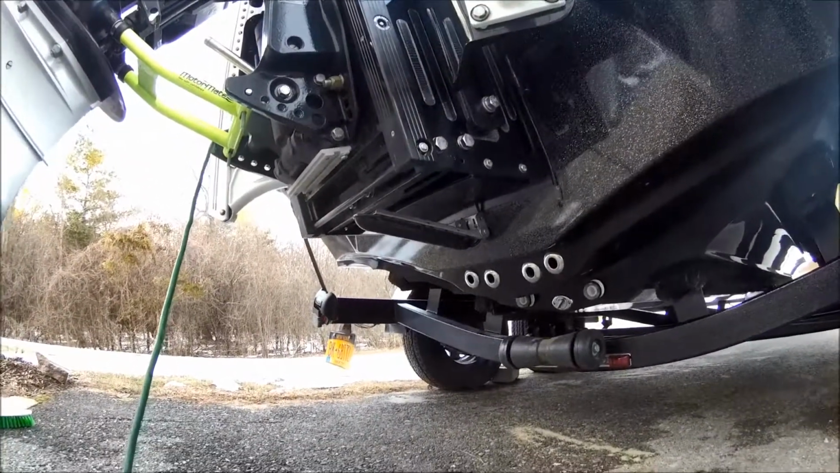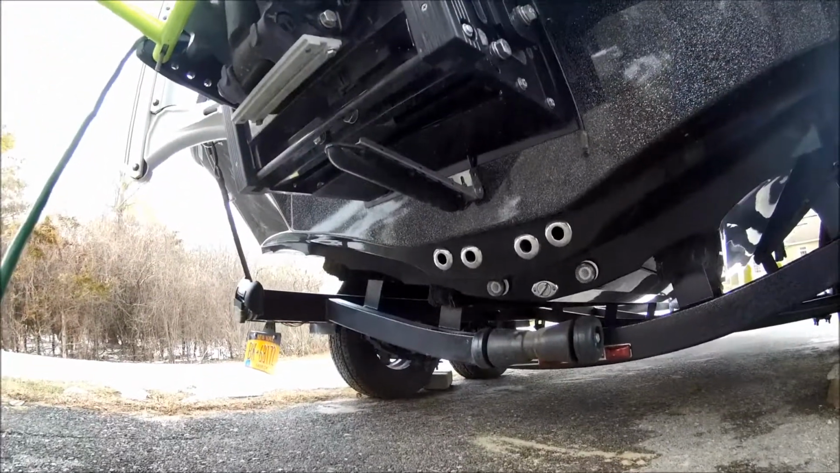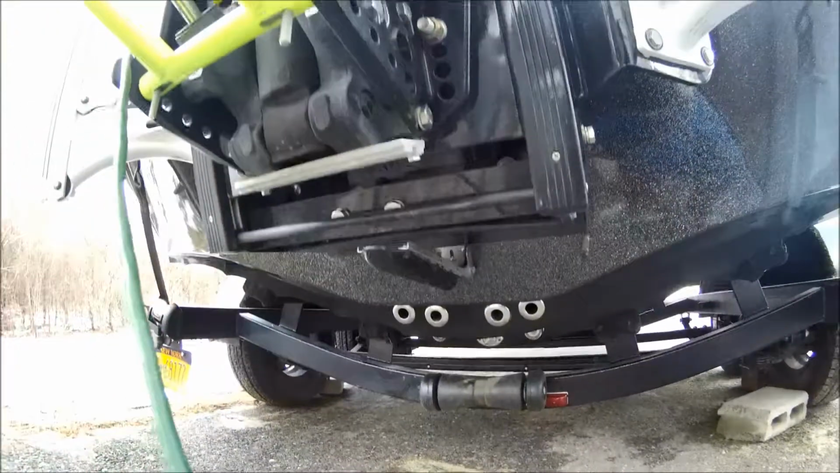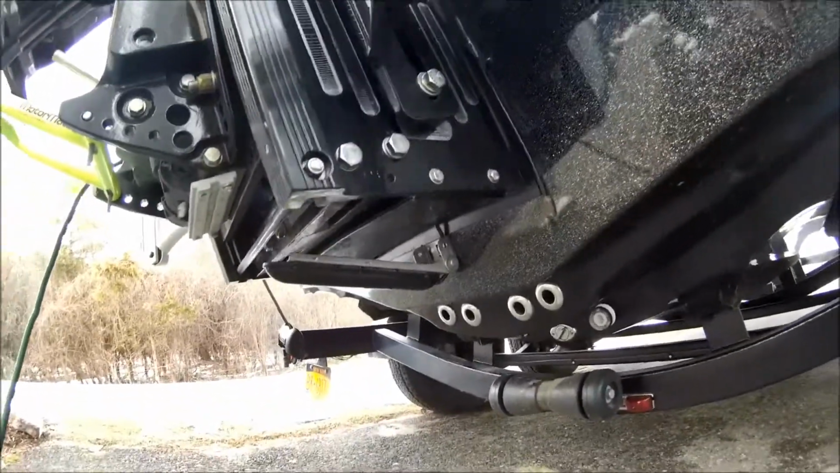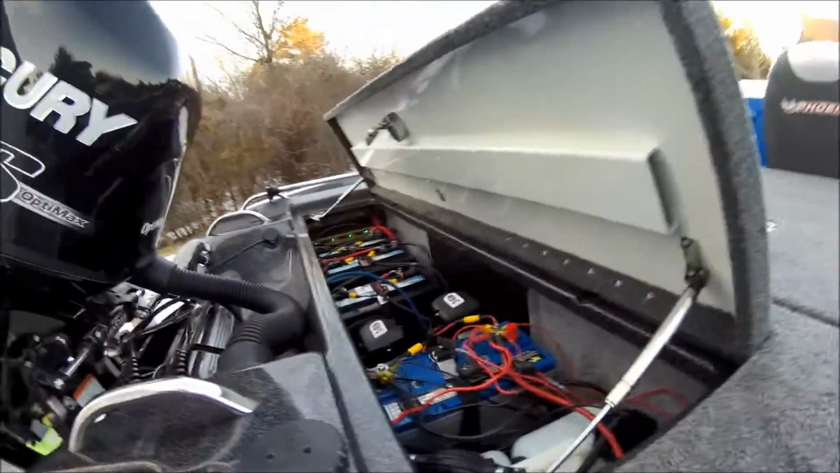Okay, as you can see here, I'm on the back of the boat now, and this is how Phoenix installs all of their structure scan transducers. They have it sitting directly under the jack plate, centered. It's a perfect spot.